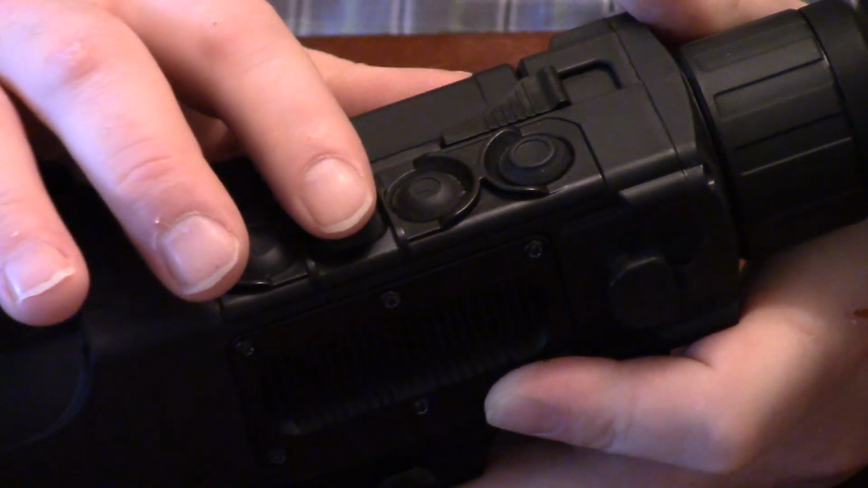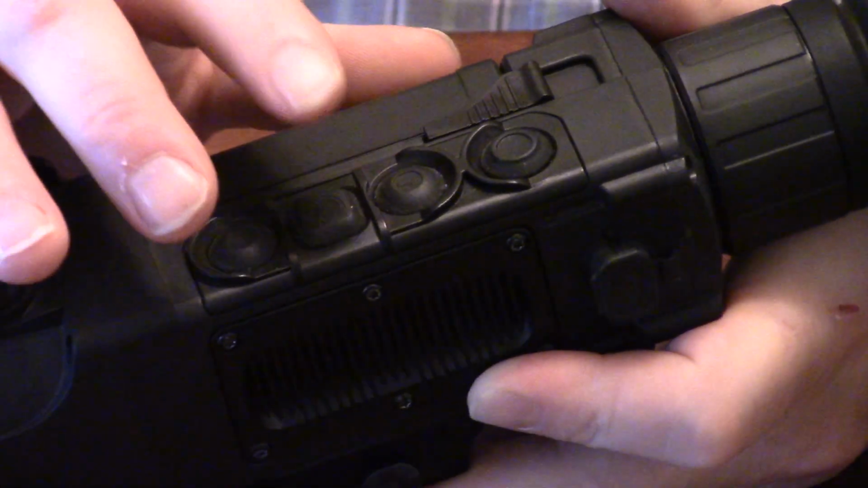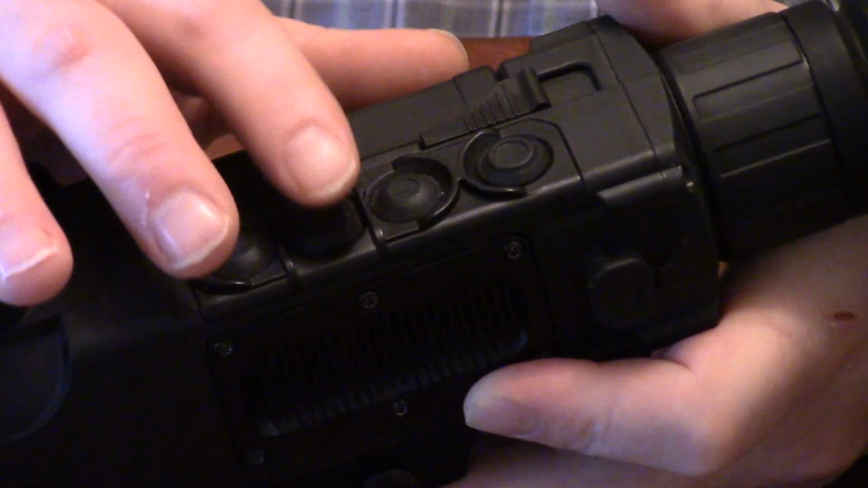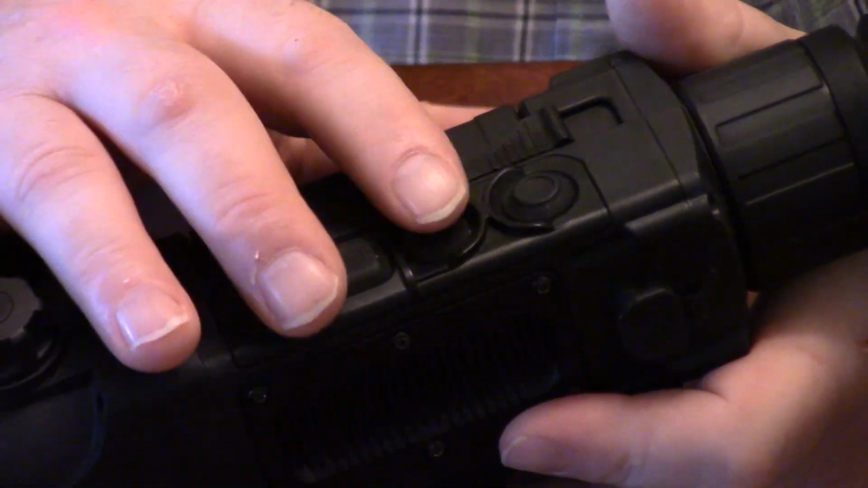Then a long press on that is going to open up your main menu functions, where you're going to get your zeroing process, system information, like your full-blown operational menu. Come into this button here.